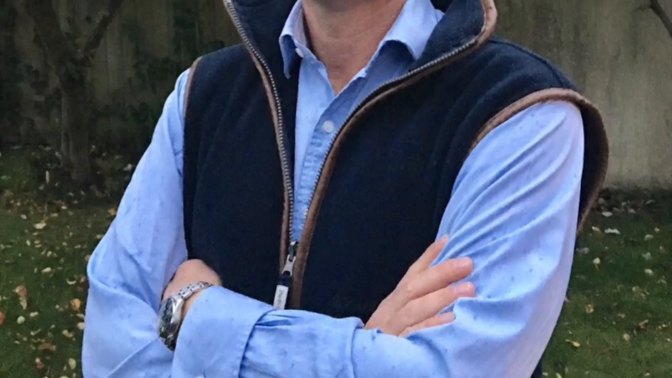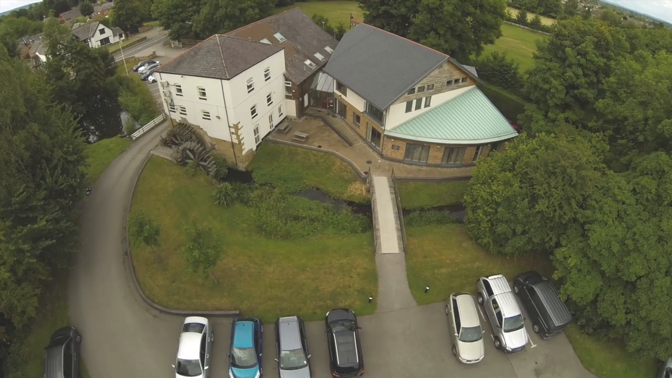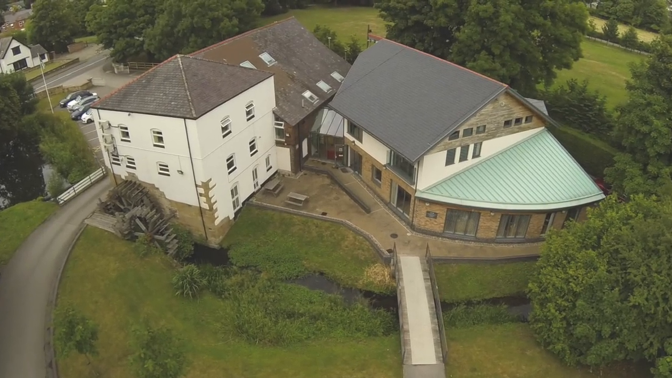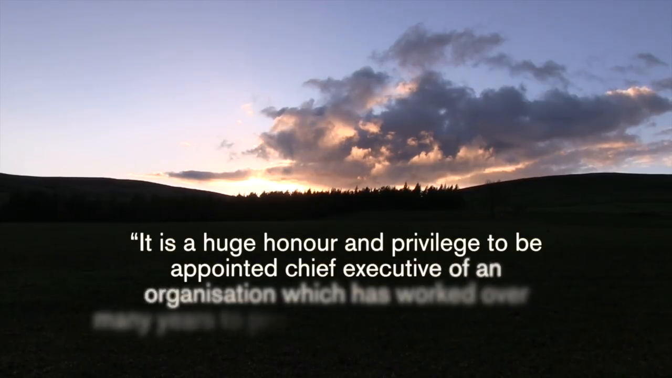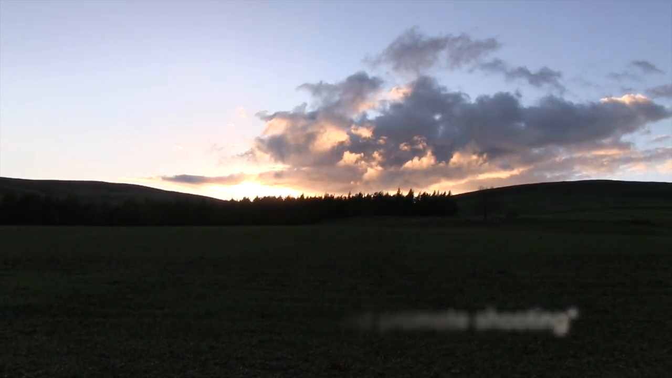Ian Bell is to become the new Chief Executive of BASC. The Army Brigadier, currently the head of the British Armed Forces in Germany, will take up BASC's top position in February when his current posting ends. He said that it's a huge honour and privilege to work for the organisation, and that he's determined to ensure the association remains at the forefront of the UK's shooting community.